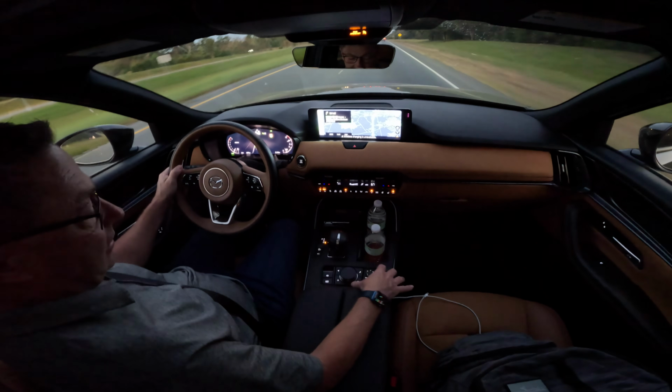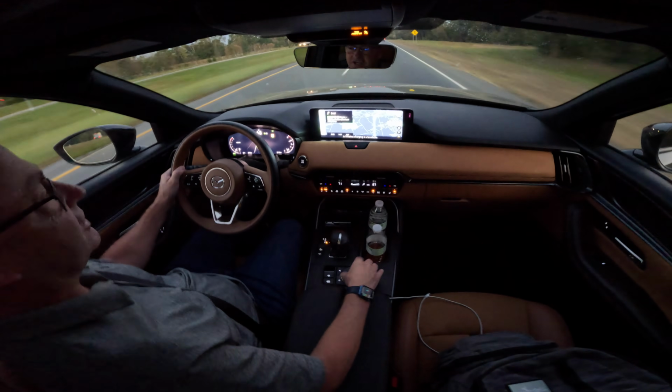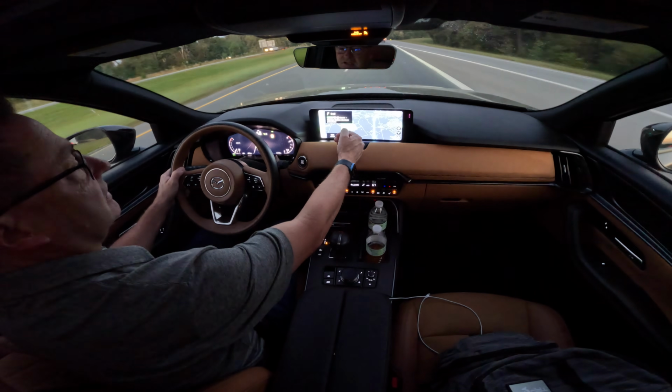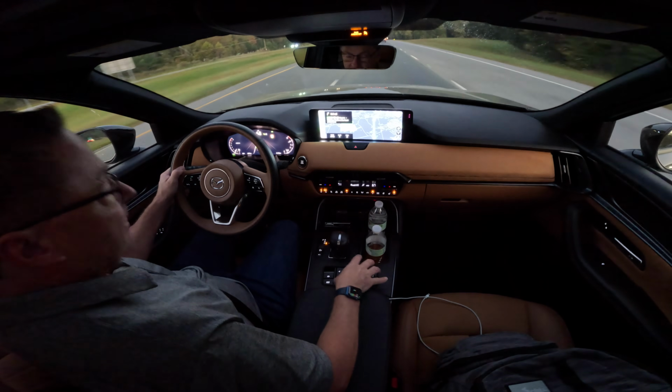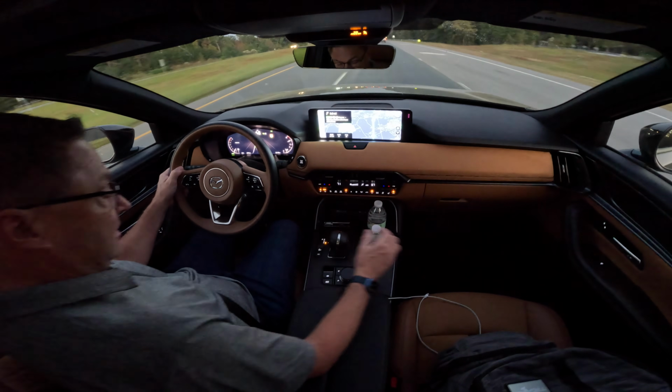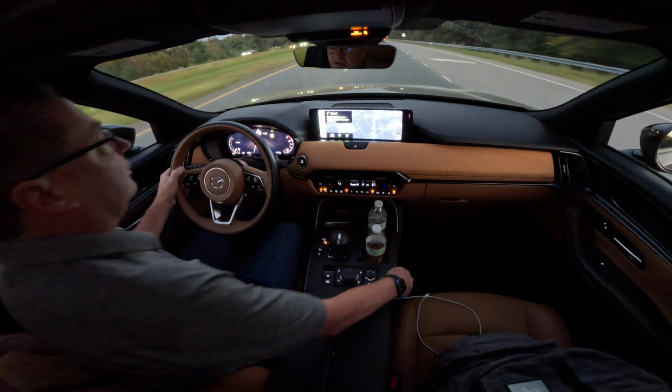Because of the command dial here, which is fine, it's easy to use once you get used to it. I'd rather see a touch screen myself. Maybe bring this just a little bit closer. I don't know how to do that, but I think because this is here, you don't have extra storage pockets. Maybe some storage underneath here would be a good idea.